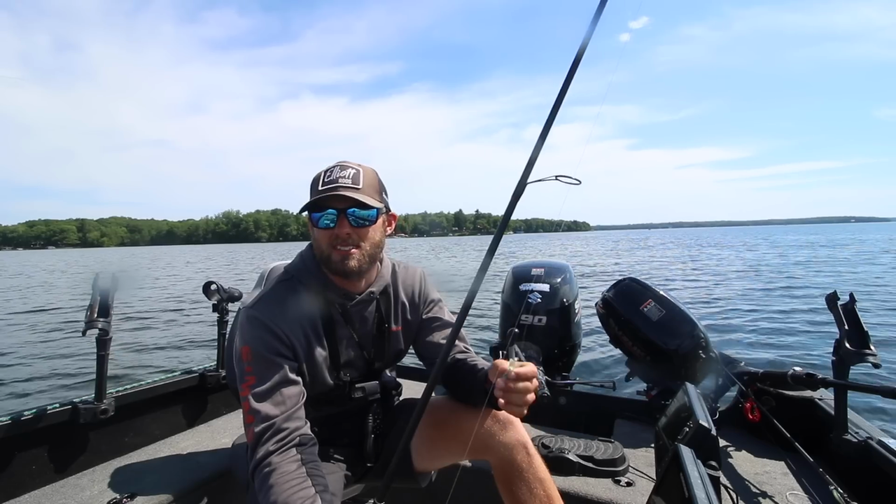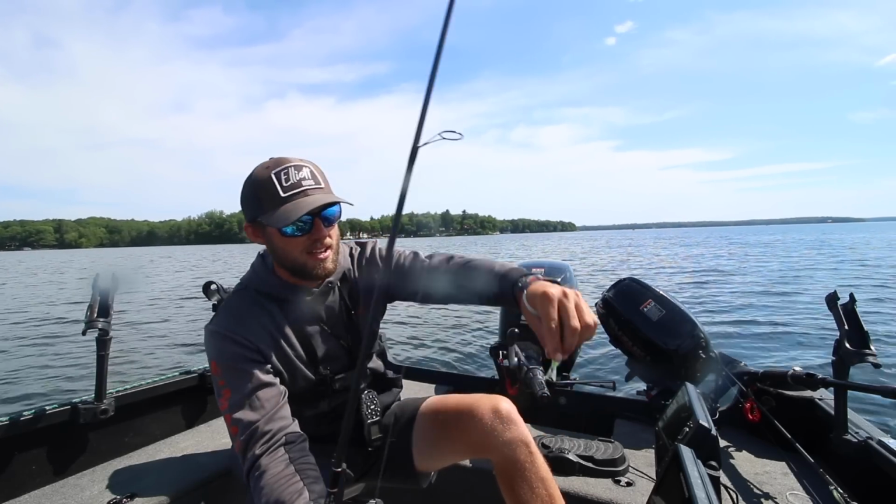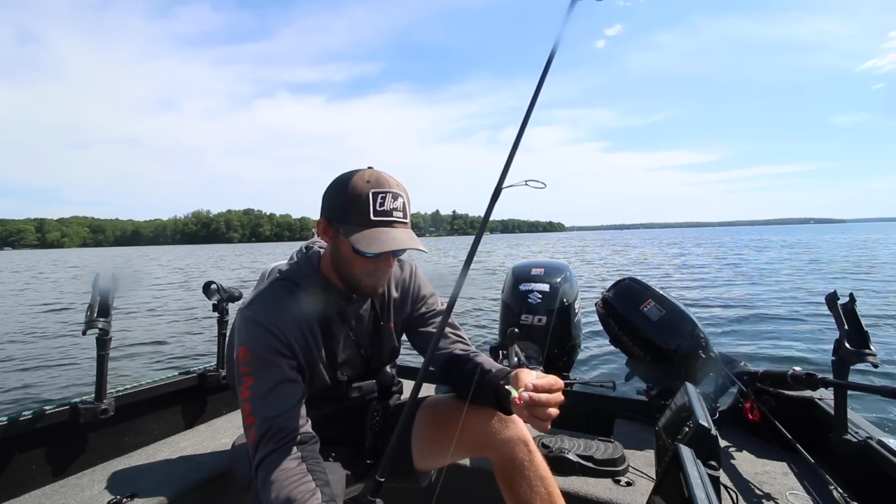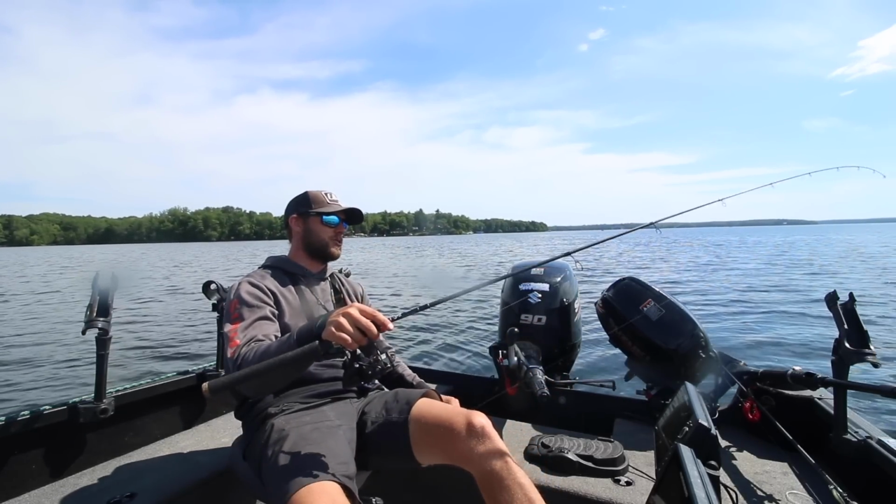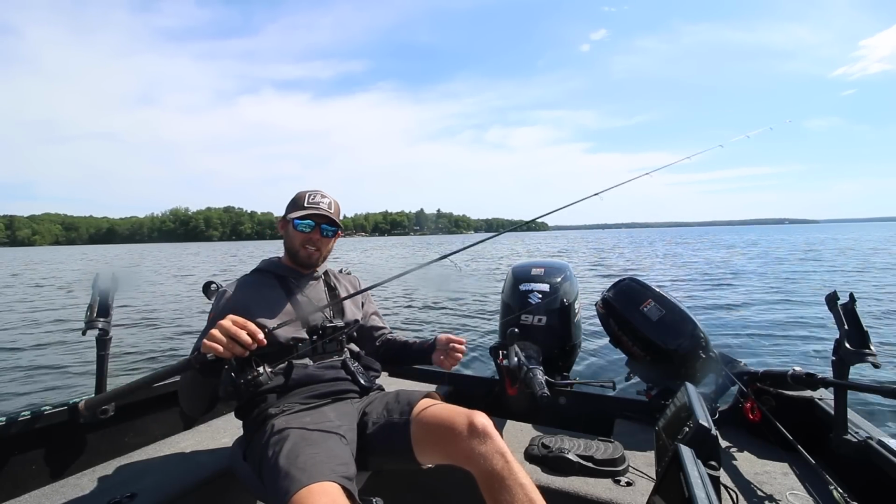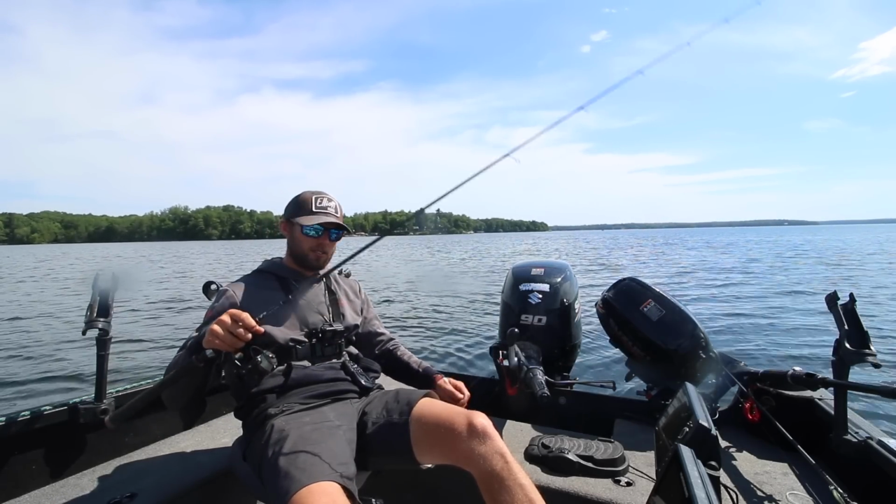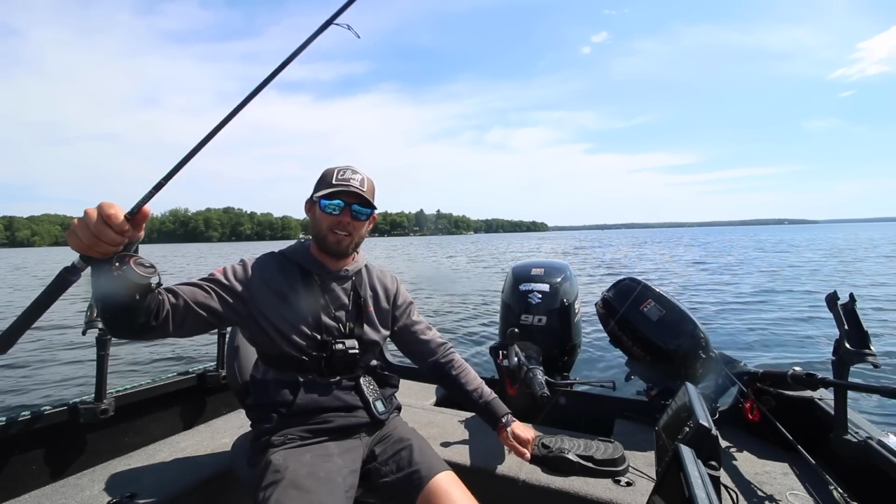I do a lot of jig and minnow stuff with this. You can pull spinners with this. You can do a ton of jig fishing, slip bobbering, and you can jig these things. And you definitely want to get away from your super fast actions throughout these rods. If you get into a rod that's too tip stiff, you're gonna end up pulling hooks on a lot of these fish because you can imagine snapping this thing around, all of a sudden a fish jumps on it and you snap that thing real hard again.